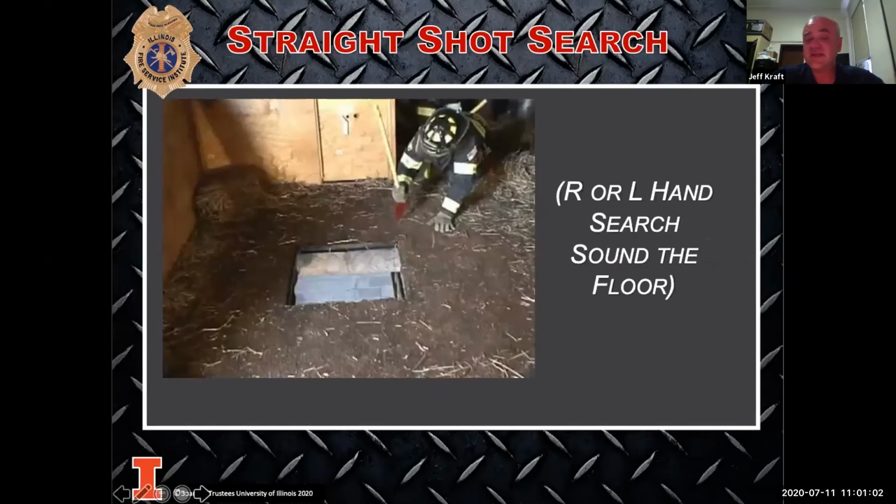Not using that left-handed or right-handed search, or assuming that because you have the camera that you saw the puddle in front of you. This shows that it's not always what you think it is. Make sure you determine what it is. If we cannot see, we need to be crawling. Whether we have a camera or not, we need to stay low so we don't put ourselves in a position where we could get hurt.